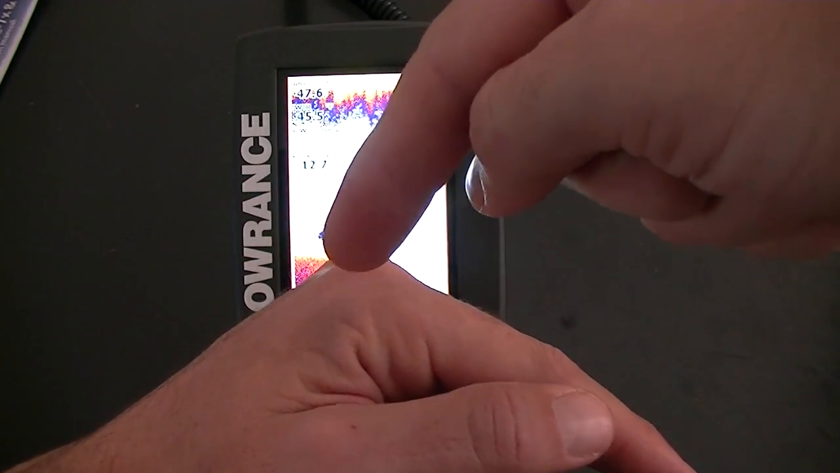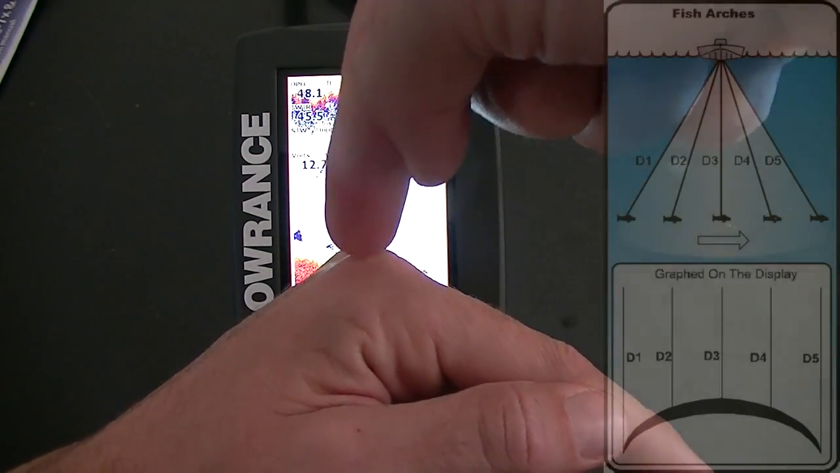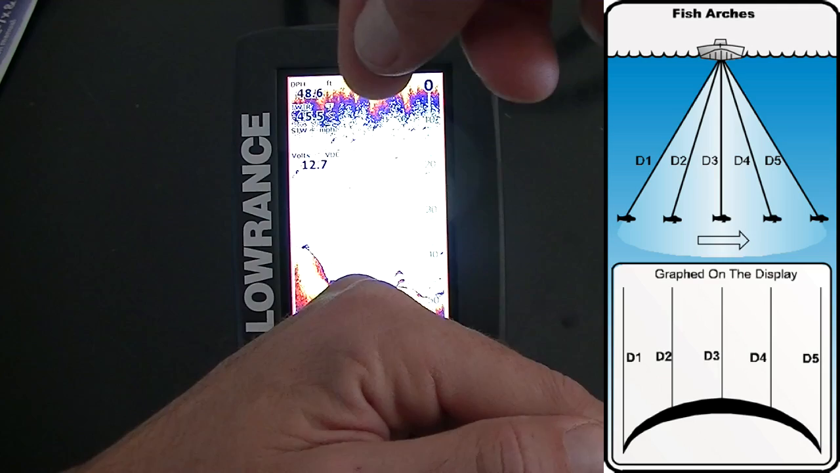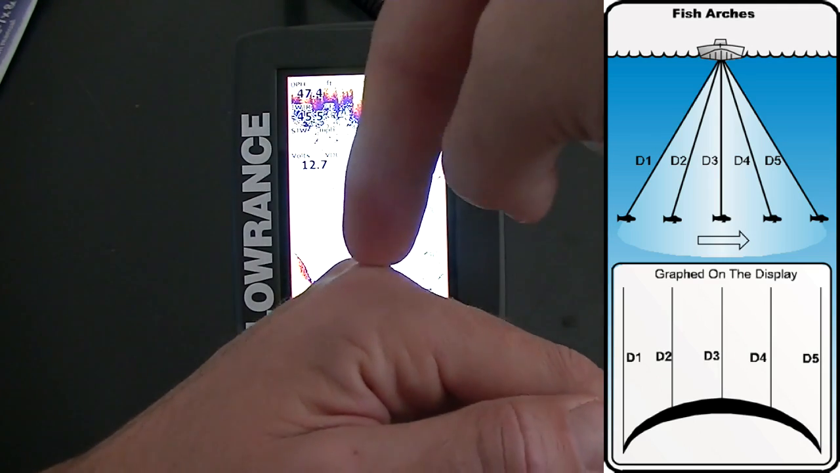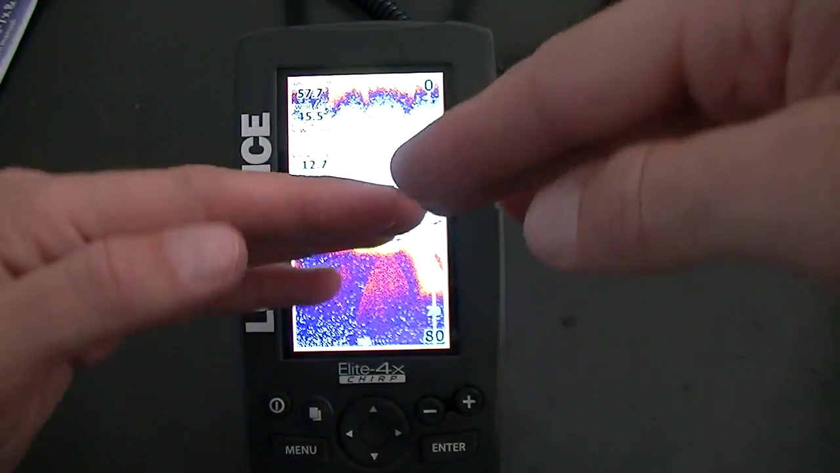So if this is the shortest distance from your transducer to the top of the fish, then it's going to come back faster, because it's a shorter distance from your transducer to the middle of the fish. It's a longer distance from your transducer to the front of the fish or to the back of the fish. So that's why it shows up in that arch.